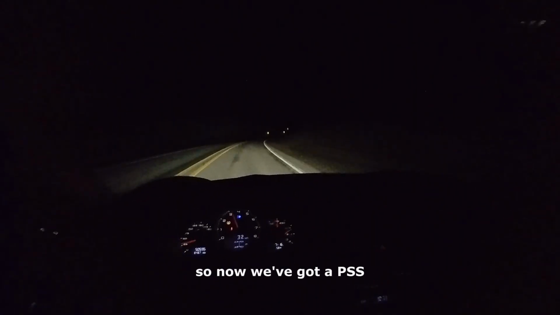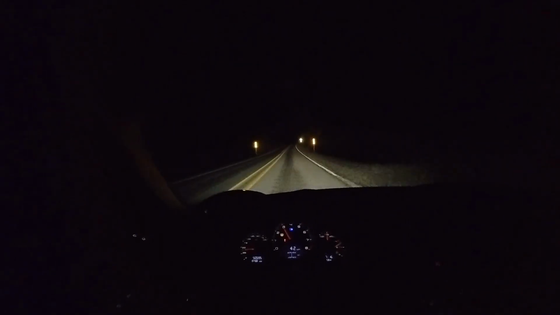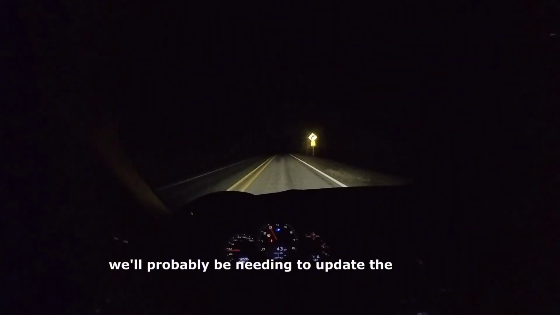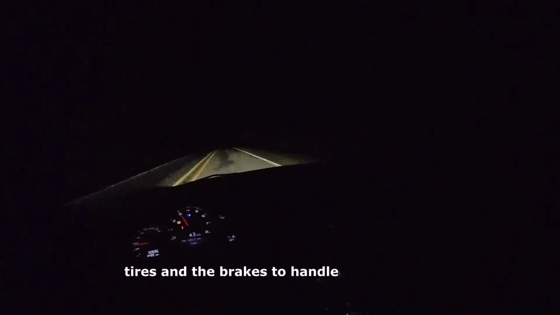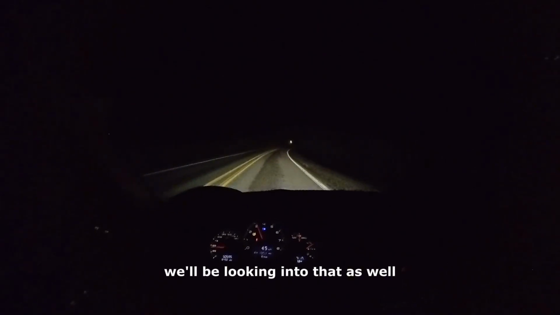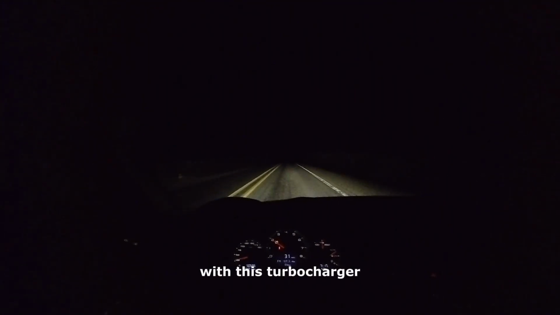So now we've got a Bilstein PSS10, I think, a full suspension to go on it. He also said we'll probably be needing to update the wheels, tires, and the brakes to handle the power. So we'll be looking into that as well, because he likes to drive this car over at Hallett Raceway in Oklahoma. Well, let's at least see where boost onset is on this with this turbocharger.